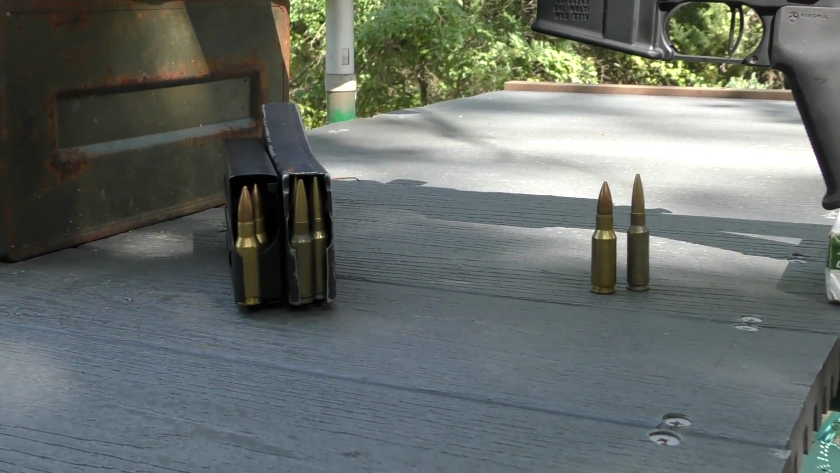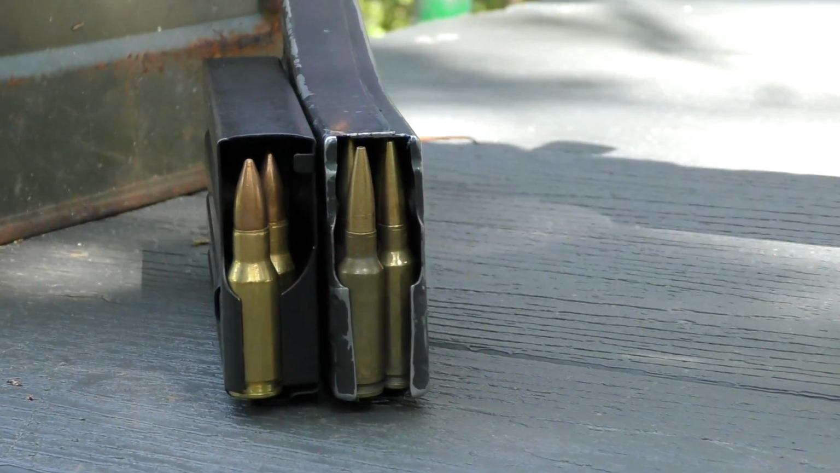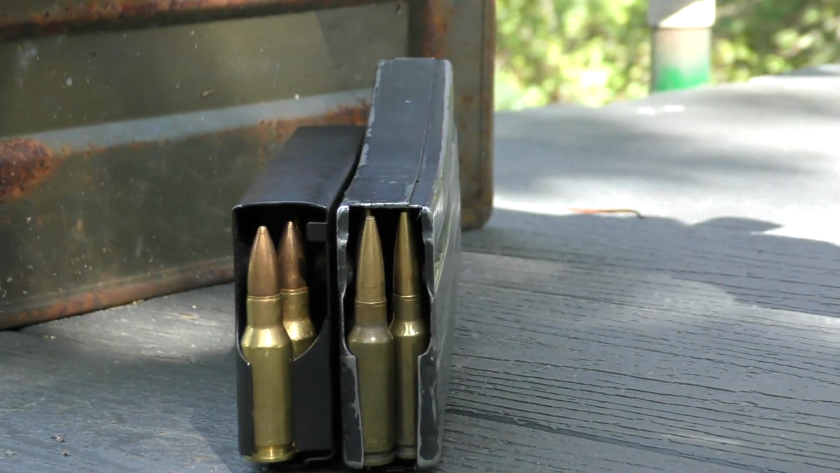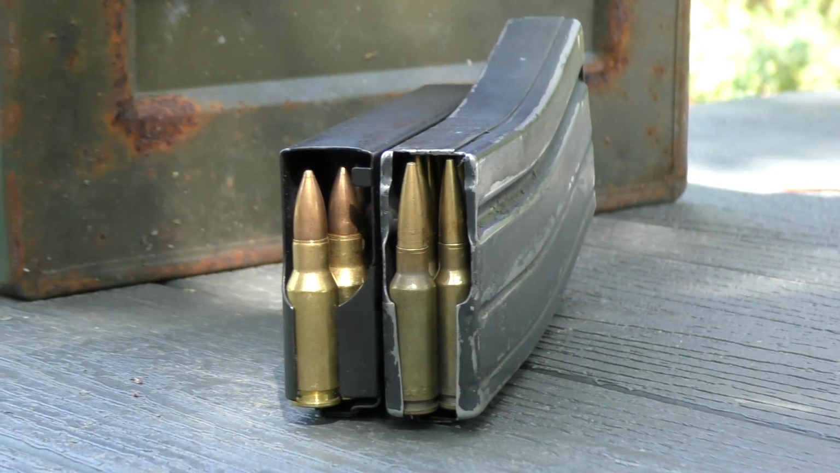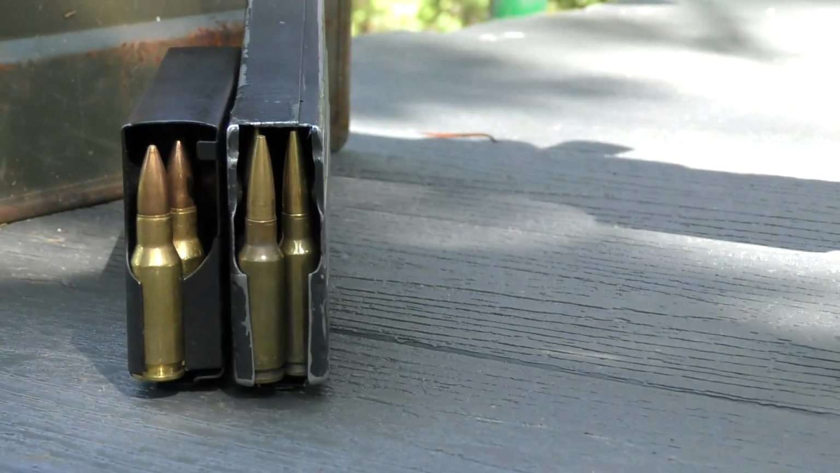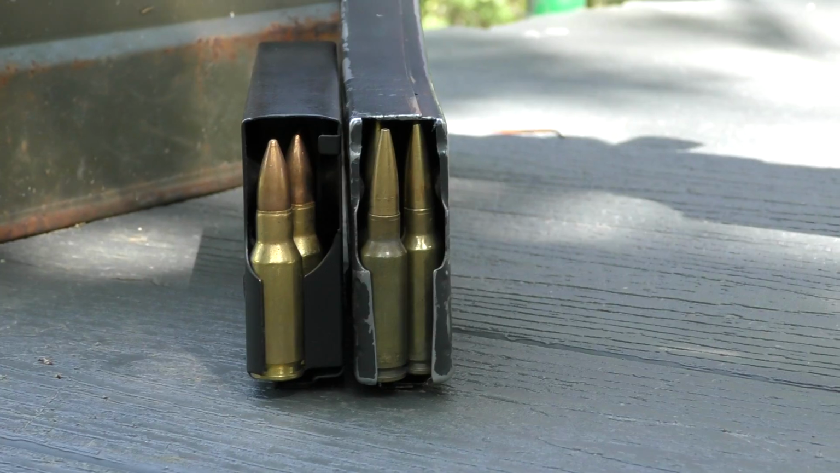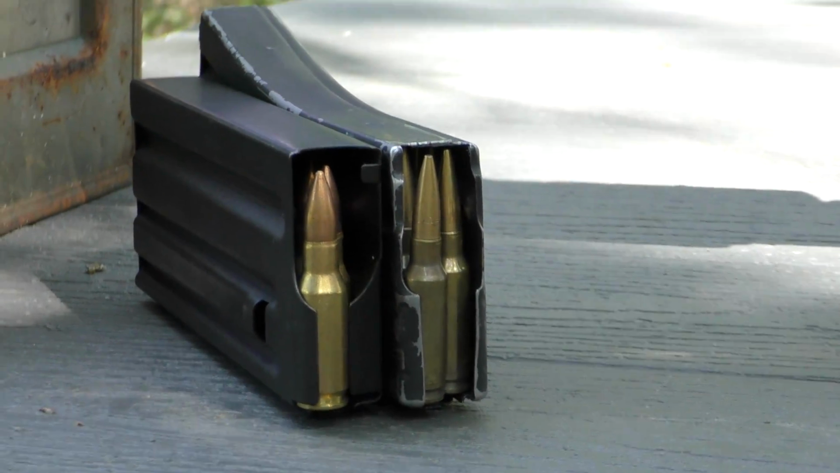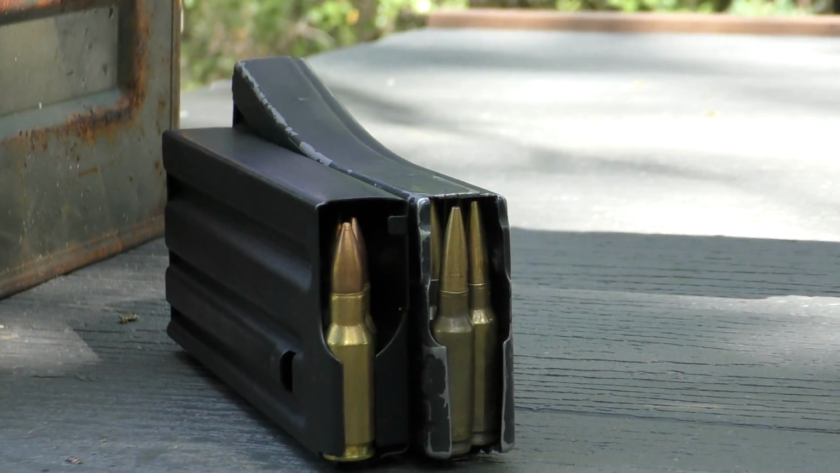The limitation to it is magazine support and magazine capacity. So on the right is a 25 round Grendel magazine, which they double stack and feed from both sides of that magazine. On the left is a 30 Rem AR 10 round magazine.